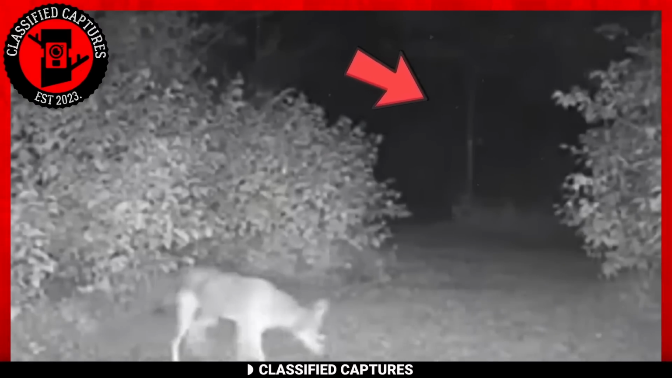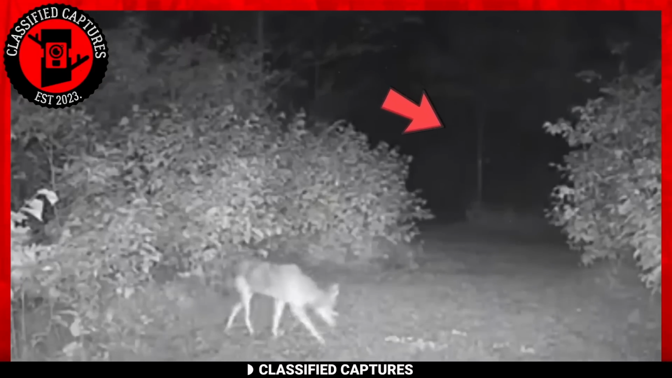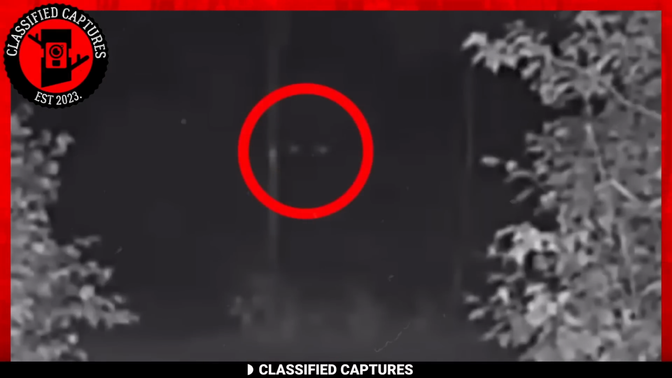Analyzing the footage, I'm very sure the creature is at least 6 feet tall. Could we be possibly looking at another Bigfoot scenario? Well, we can't say for sure, but whatever was lurking in the shadows is surely bad news. You wouldn't want it following you.